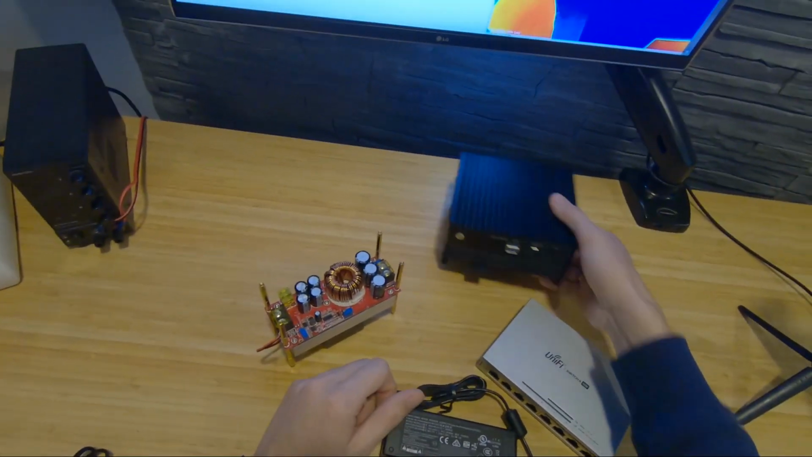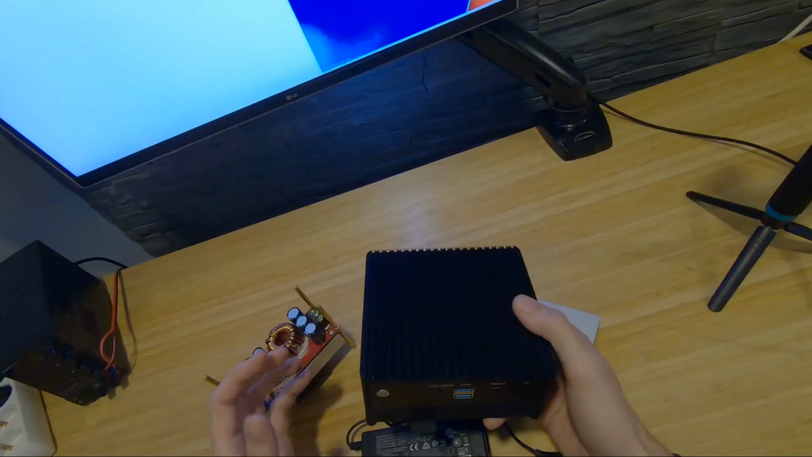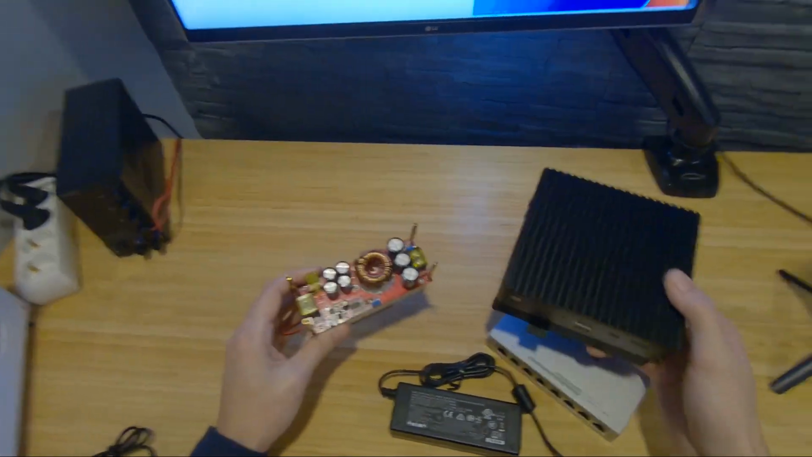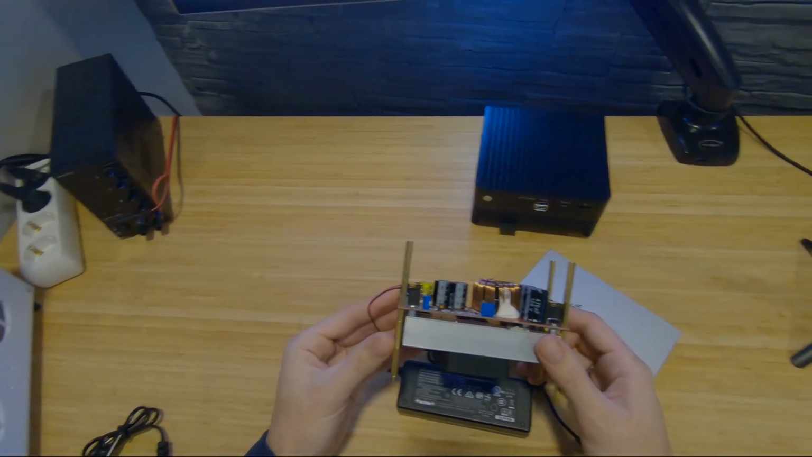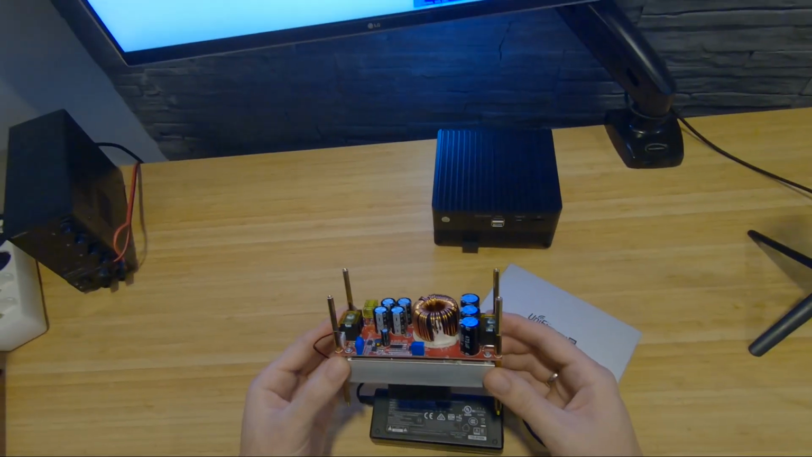The same if you have your mini PC and the power supply goes down and it's 19 or 19.5 or 20 volts, you can power it from this. I haven't tested it much. I have used it a couple of times with some low watts, 50 to 100.